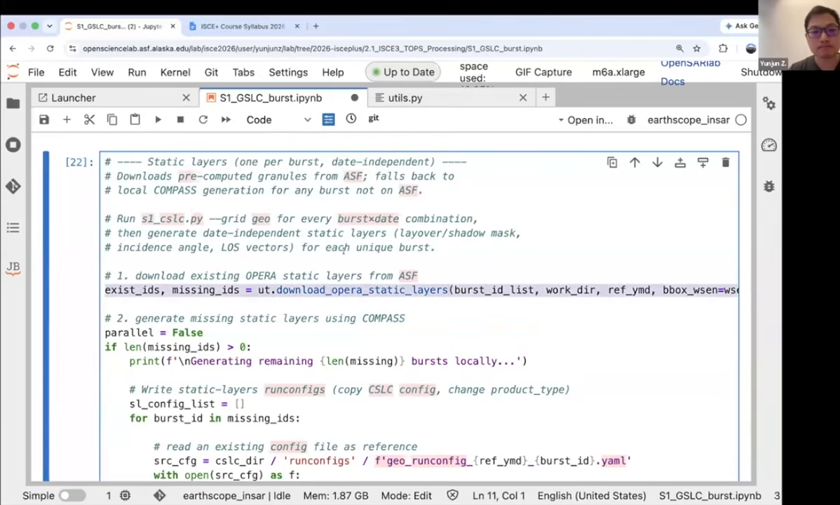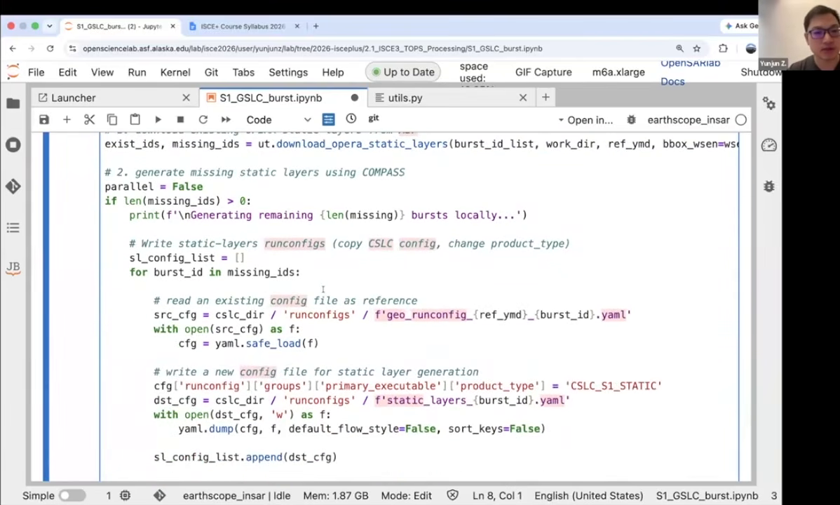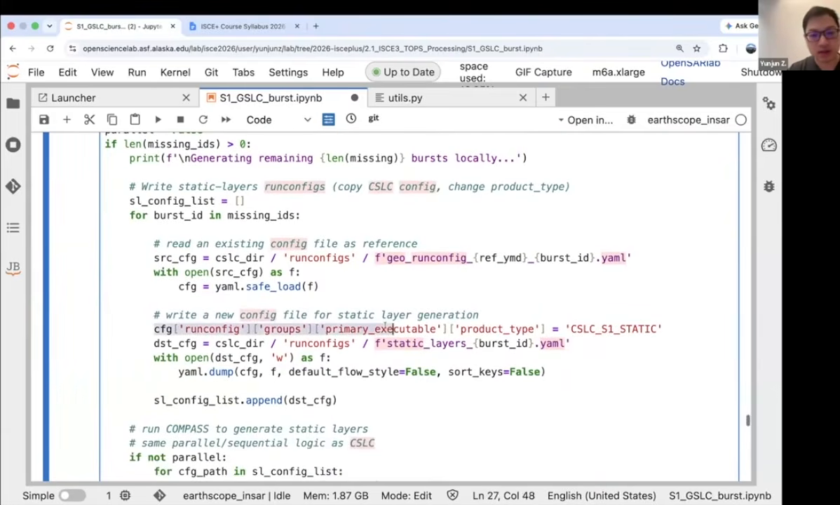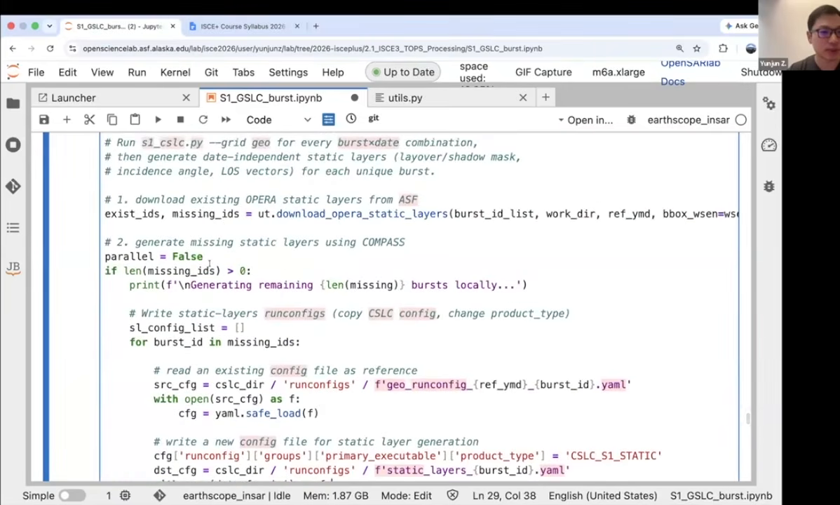And if your area is not there, you can generate it using COMPASS as well by changing the executable from CSLC to CSLC static. Then you can run COMPASS again, and this will generate the static layers for these specific burst IDs. And that's what we're doing here.